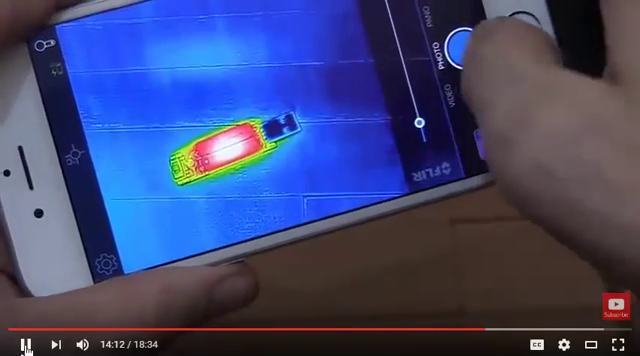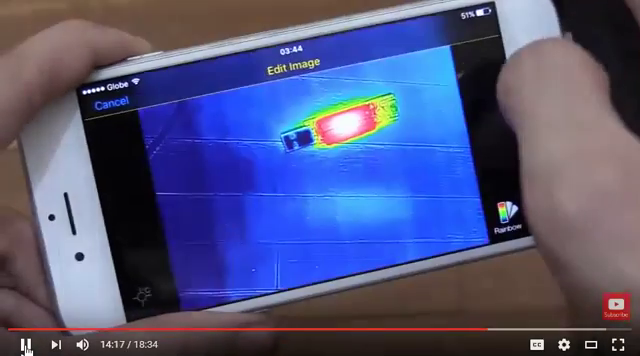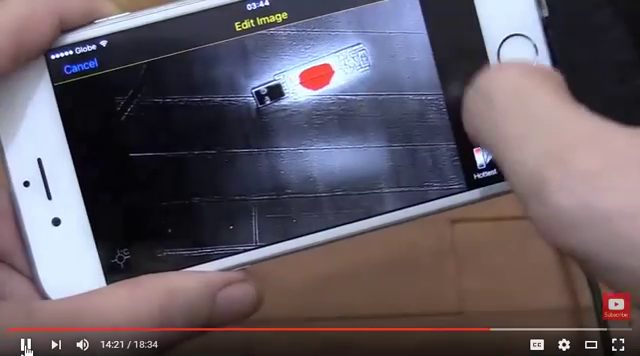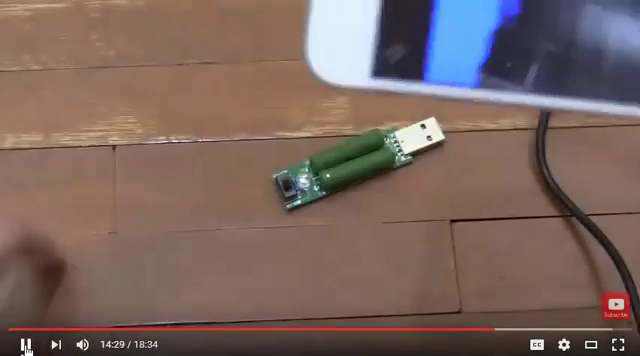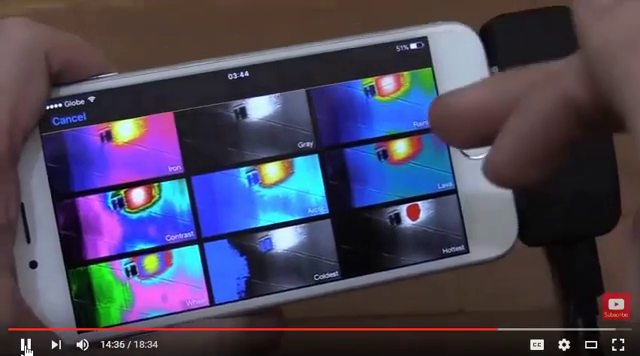For instance, if I take a picture like this and then load it up, you can see that I can hit edit, and then I can actually change it. So I can change it to whatever was hottest, or I could change it to, let's say, coldest, which is the USB part of it here, and the table itself. So it doesn't matter which color scheme you actually take the picture in, because all the thermal data is saved within the image itself, so you can come back and play with that later.